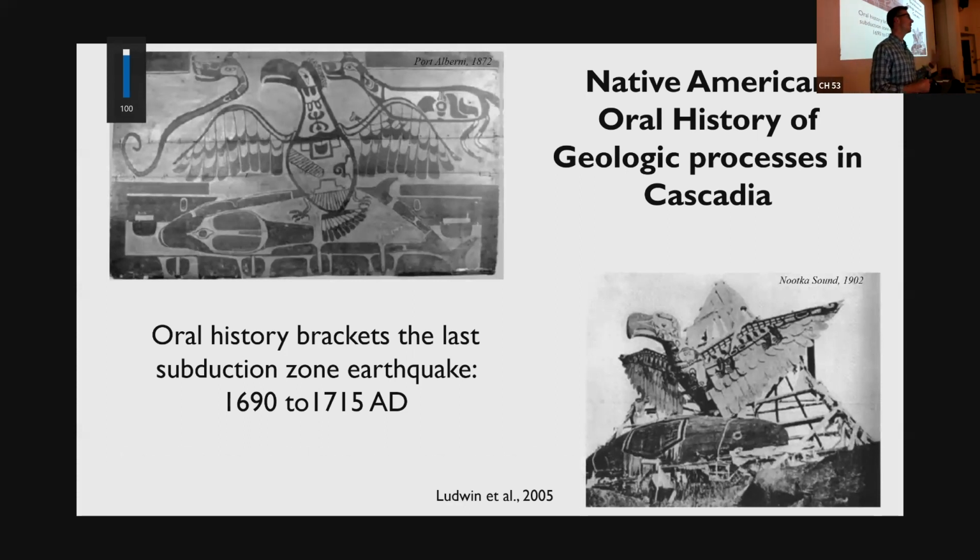If you have to convey this natural hazard in a way that people are going to remember it, you use stories of thunderbirds and whales battling that create shaking of the ground, that create waves and tsunamis. I highly recommend this short paper if you haven't seen it, because it's really an amazing depiction of how information got passed down in the absence of the written record.